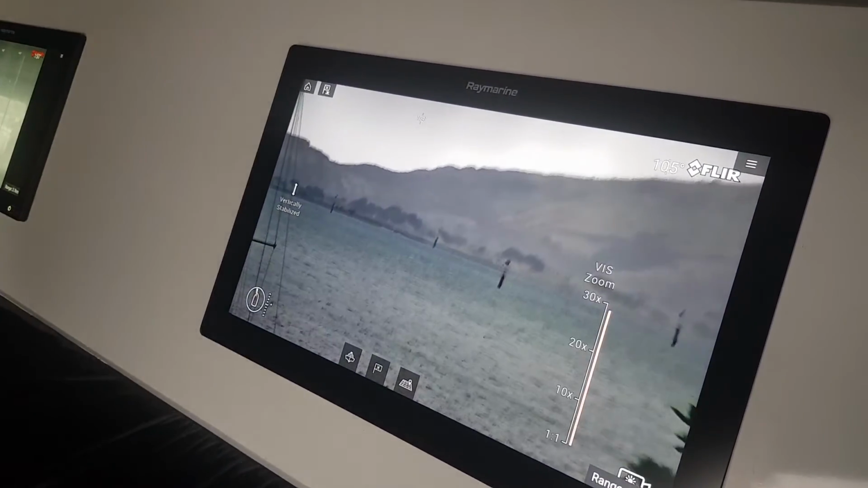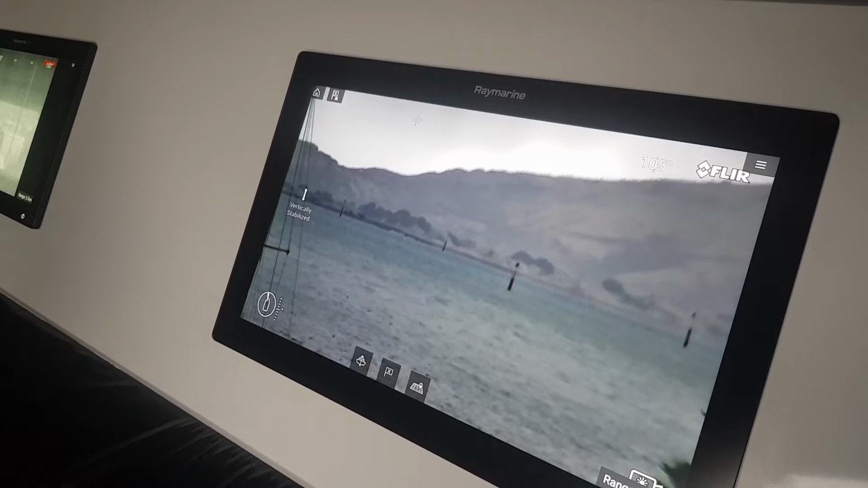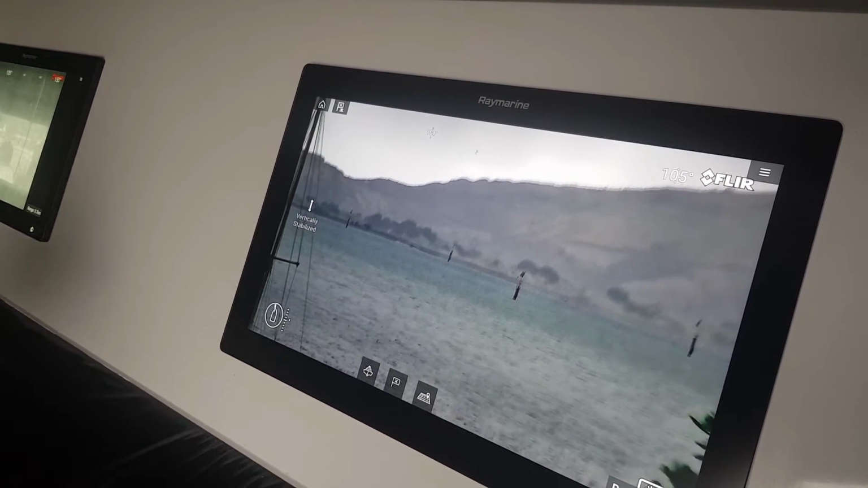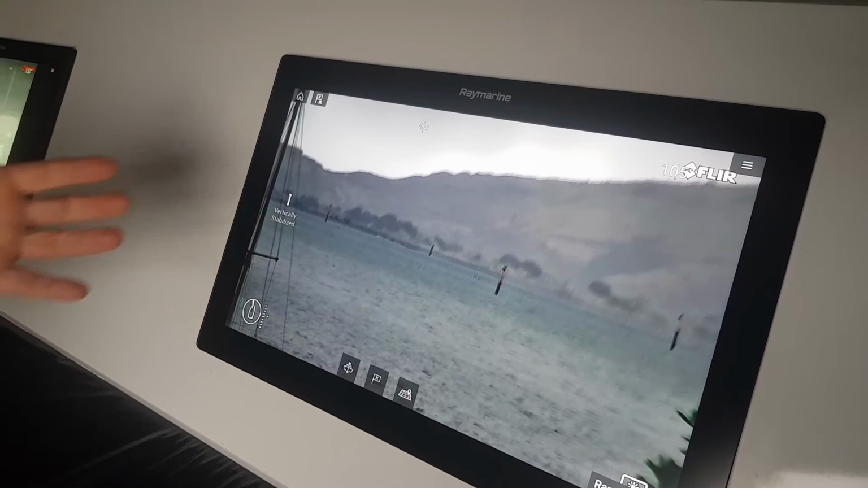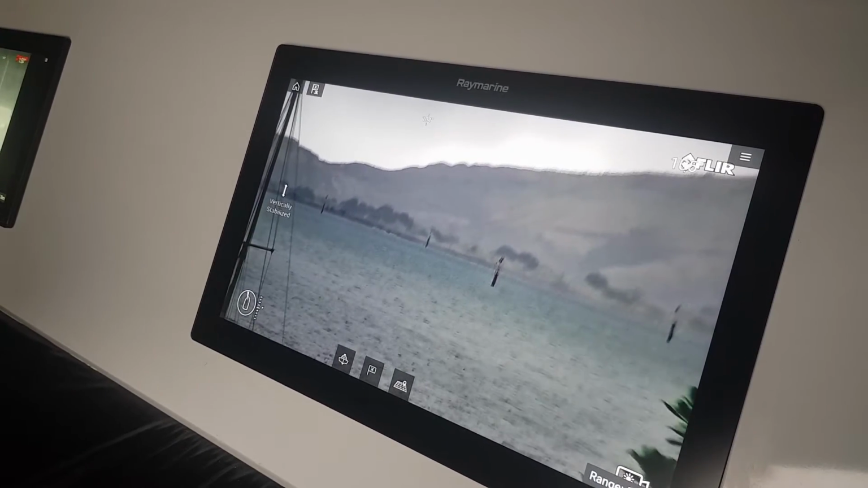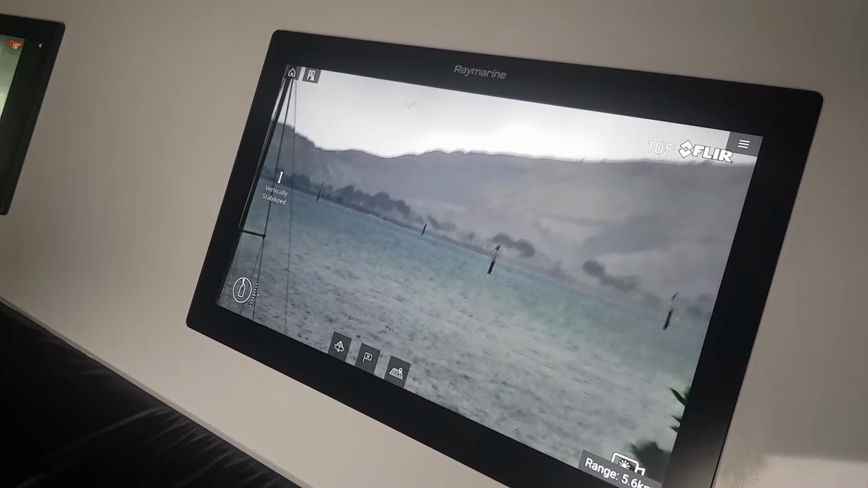Yeah, so the difference between them, basically they rely on the Raymarine Augmented Reality AR200 module that provides electronic stabilization for both cameras. The difference is that the M300 series has mechanical gyro stabilization as well. It's a much bigger housing, but it's got an internal AHRS sensor, and that helps to account for the pitch, yaw and roll of the boat, and try to keep the image on target as much as possible.